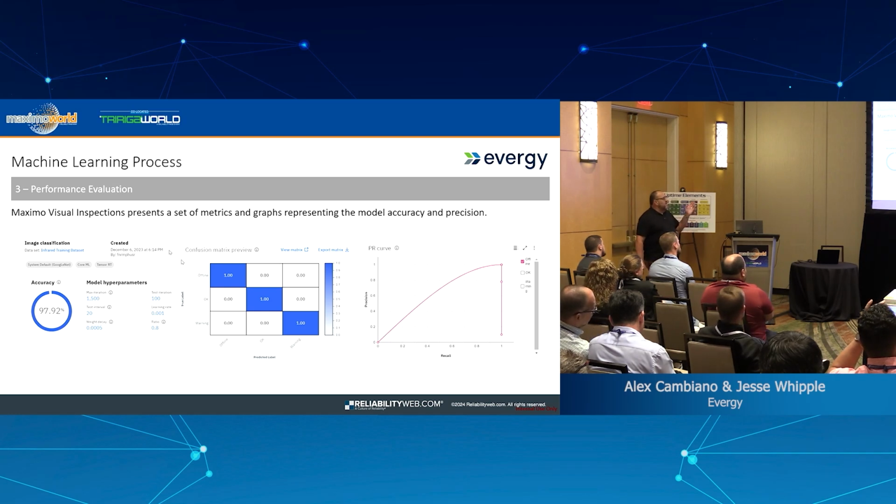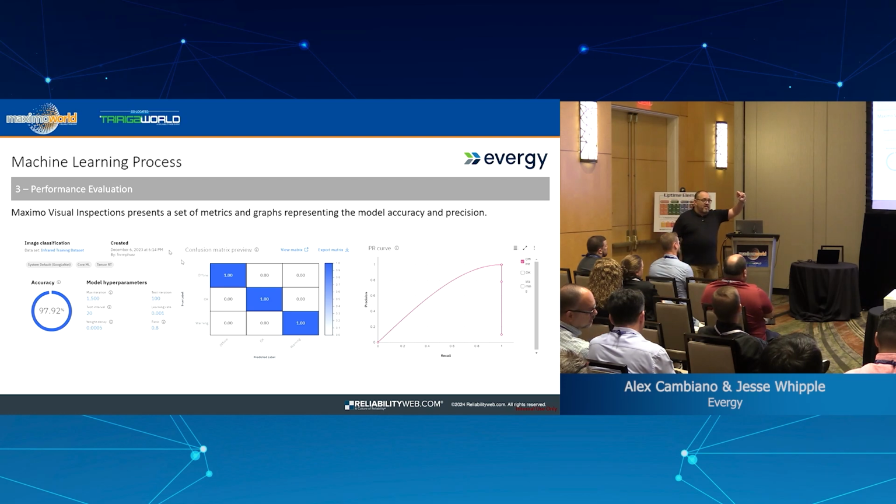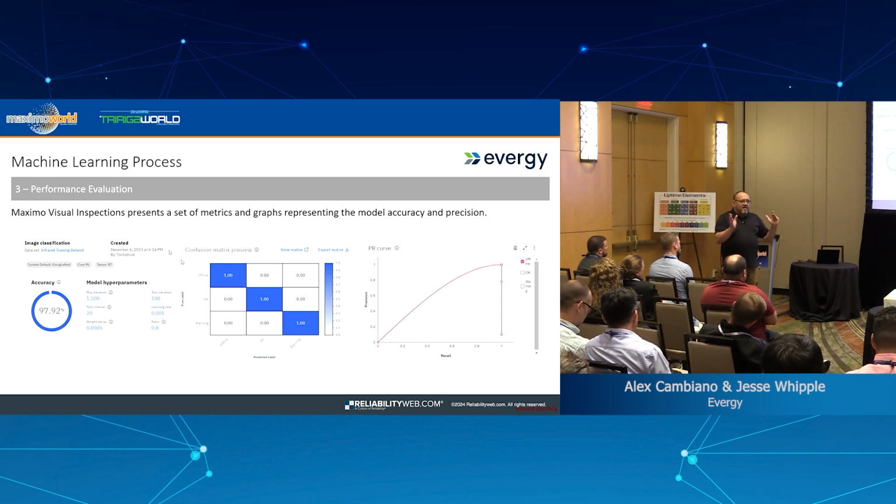And you can see in the confusion matrix that the system learned exactly what we wanted to teach it. Of course, there is this 3% delta here, and you will have images that will fall into that one, right? Because when you train the model, you have a set of data that is limited in size, right?